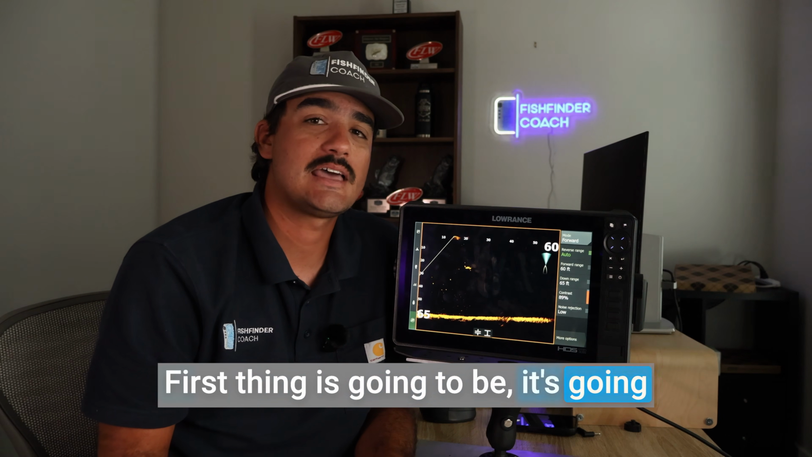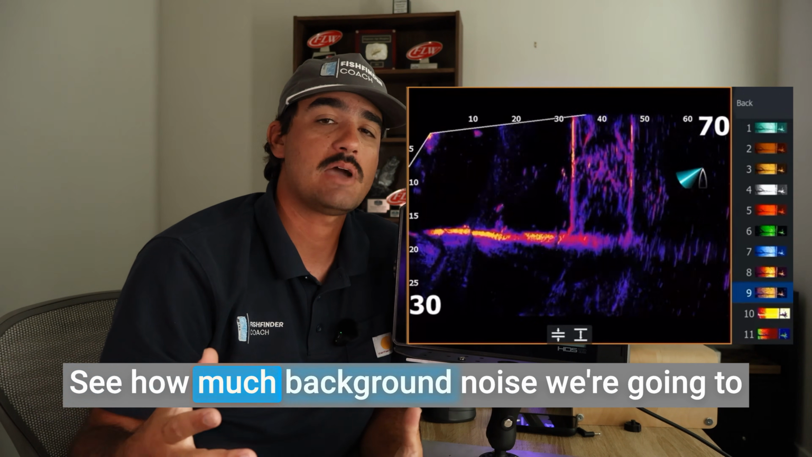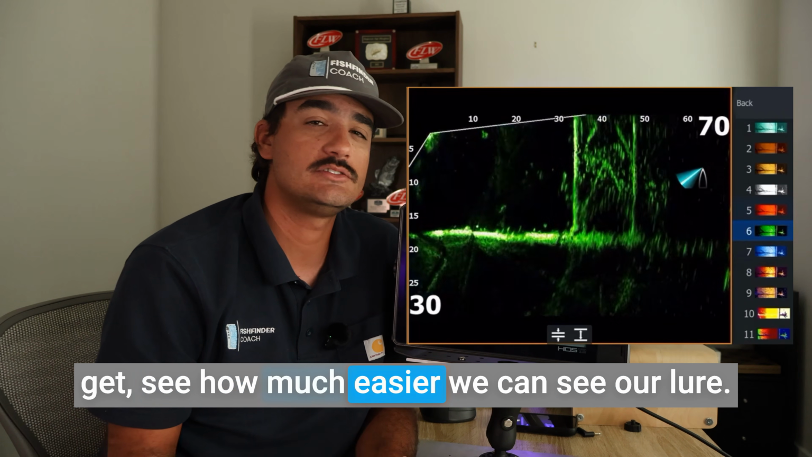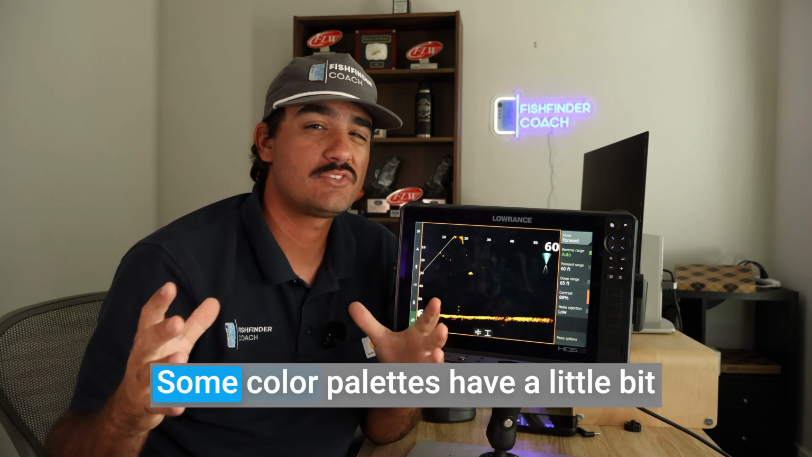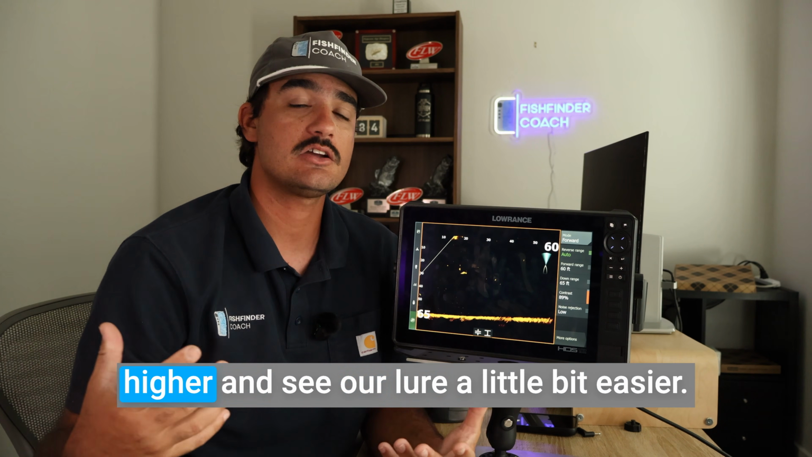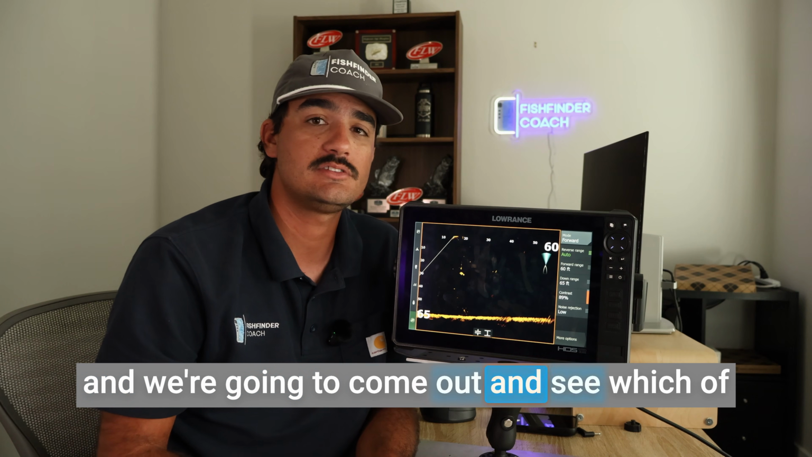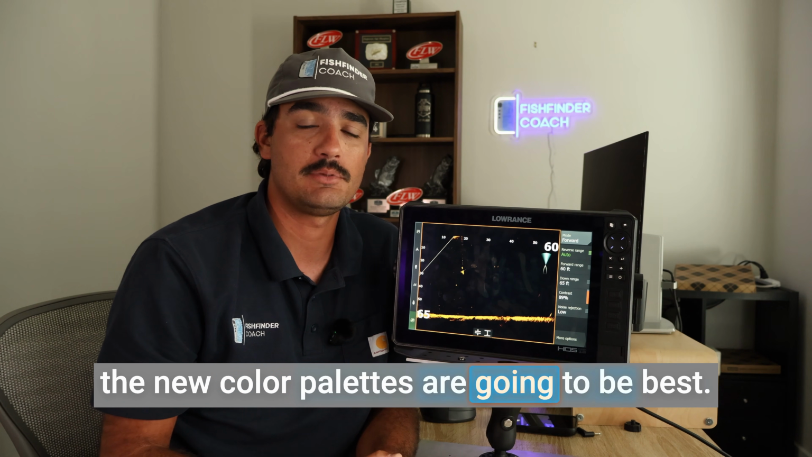First thing is going to be, it's going to add a couple new color palettes that we're going to be testing out, see how much background noise we're going to get, see how much easier we can see our lure. Some color palettes have a little bit different contrast to other ones where we may be able to run our contrast higher and see our lure a little bit easier. So we're going to be playing around with those, and we're going to come out and see which of the new color palettes are going to be best.